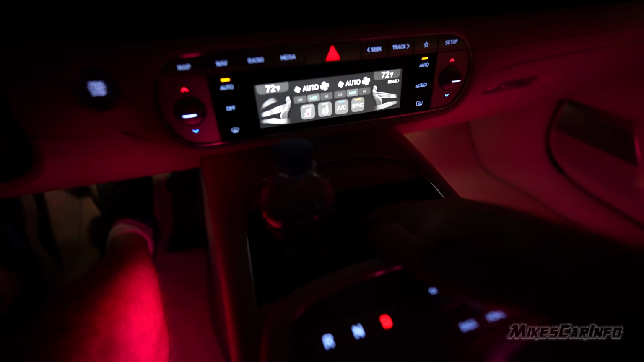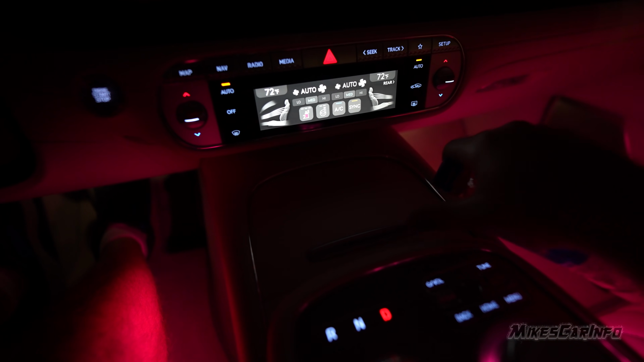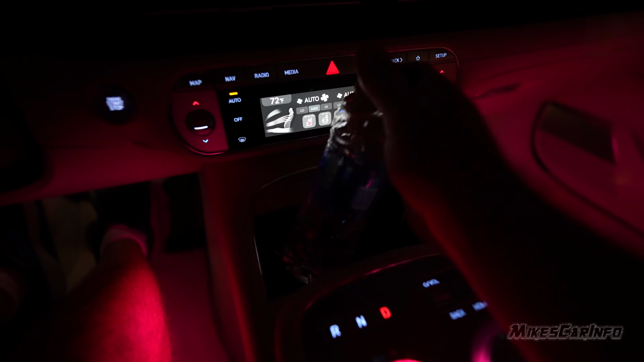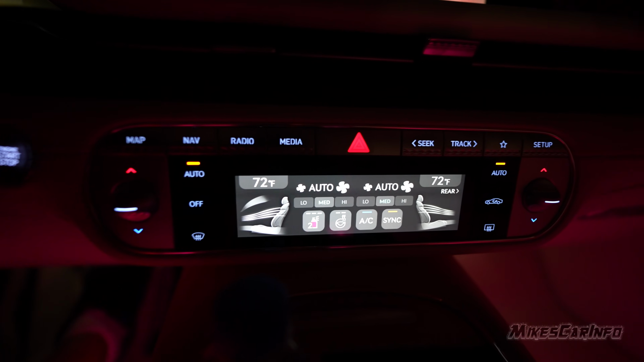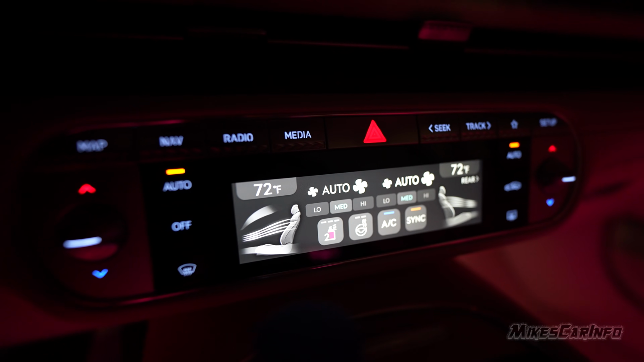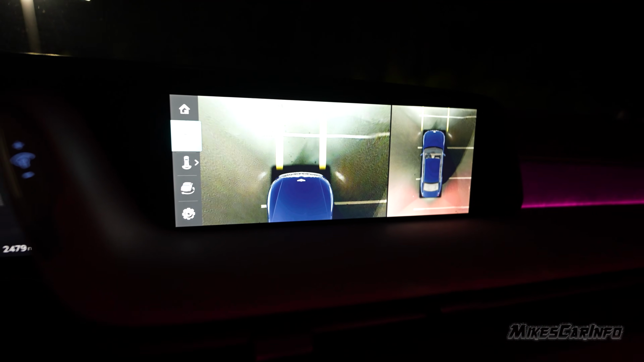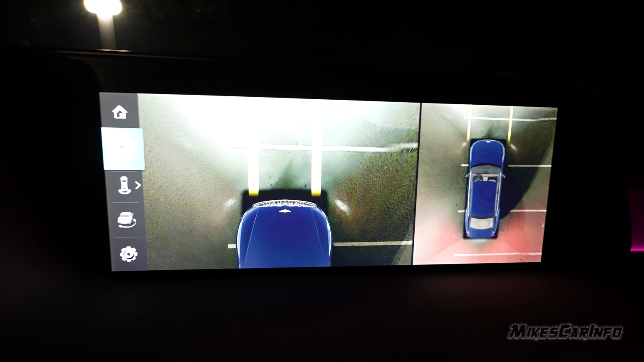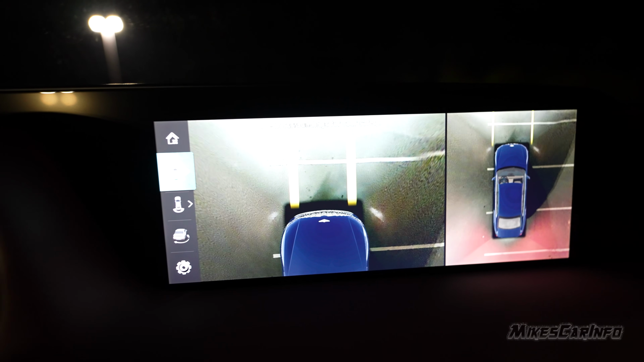Surprisingly, the cup holders are not illuminated, so it's kind of surprising, I guess. But for a vehicle that has so many features, you can check out the little screen here for the climate control. Really nice looking, and all the backlit buttons there. Here's the screen here, and it has the camera system up. Very high clarity and brightness. You can see all the way around the vehicle.